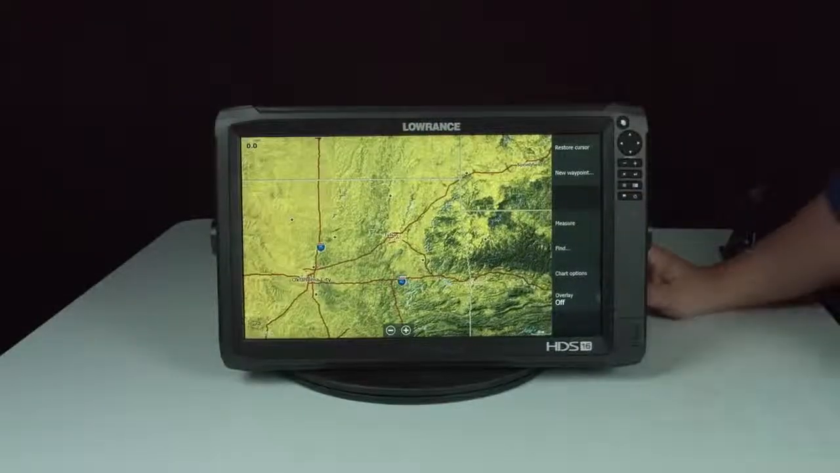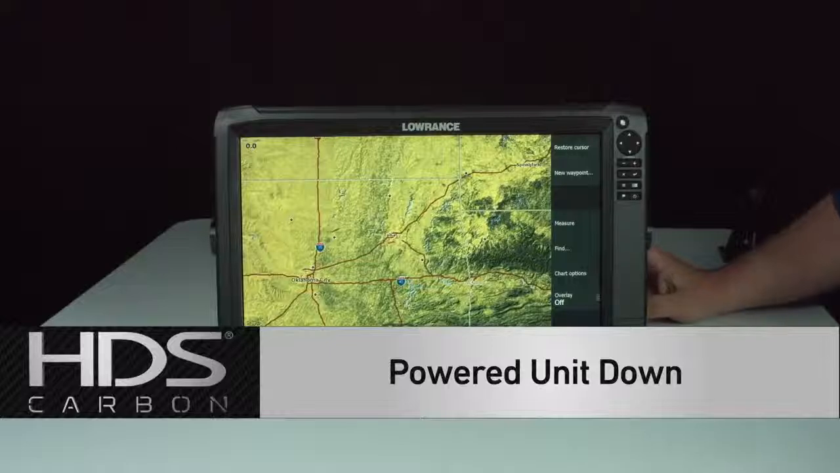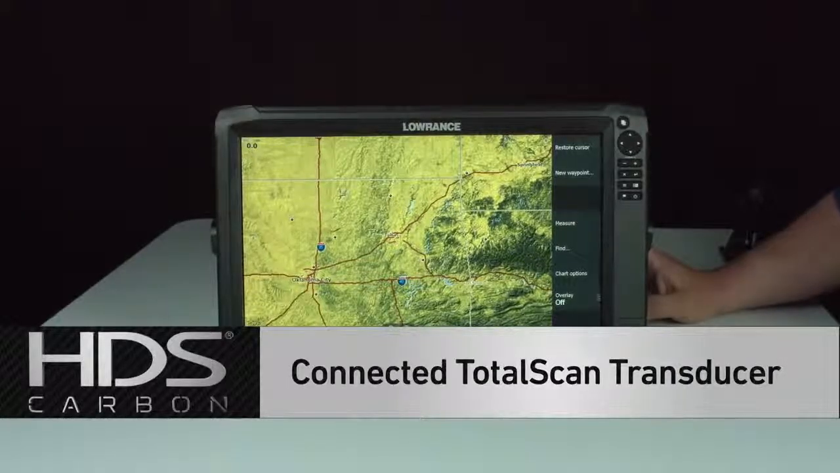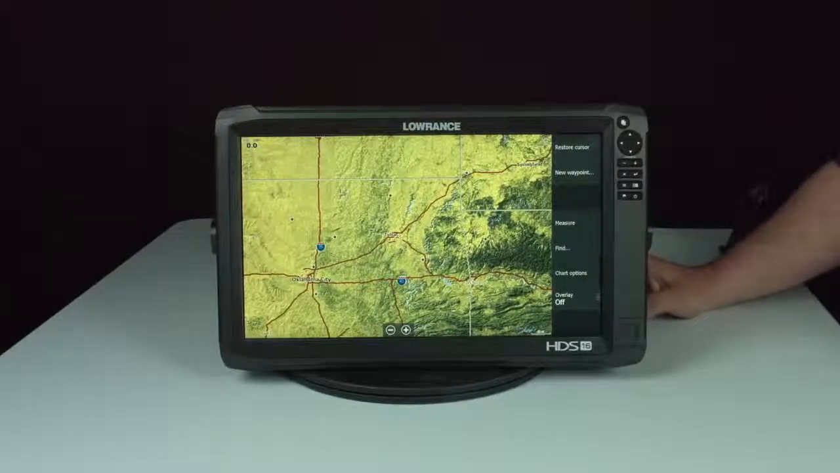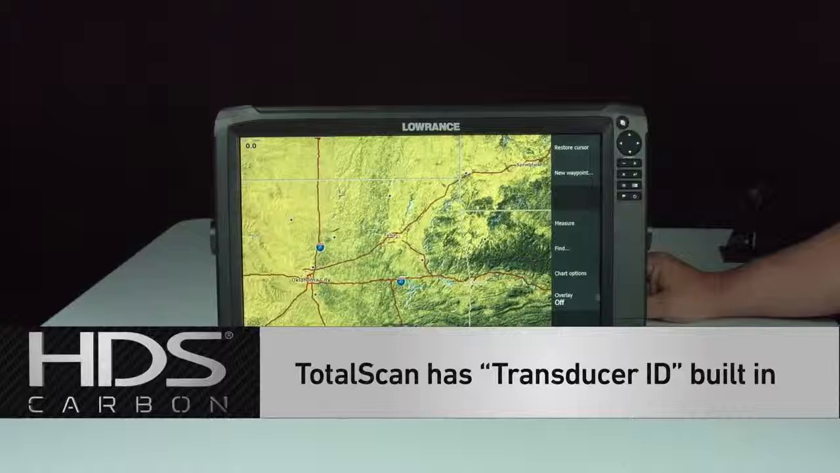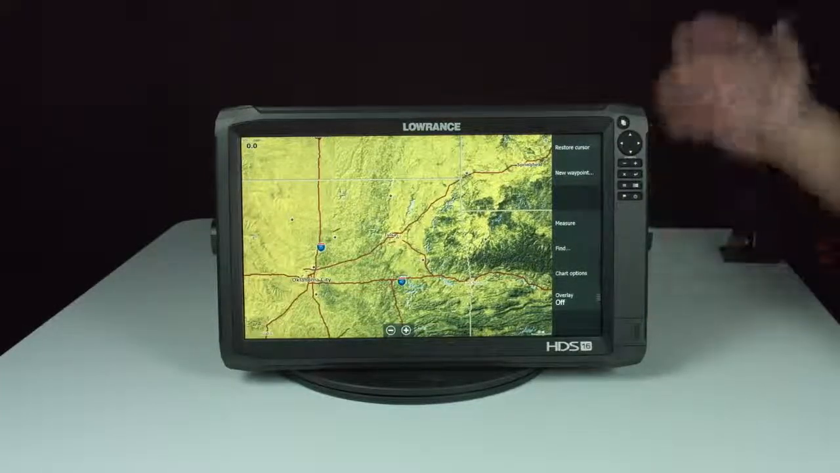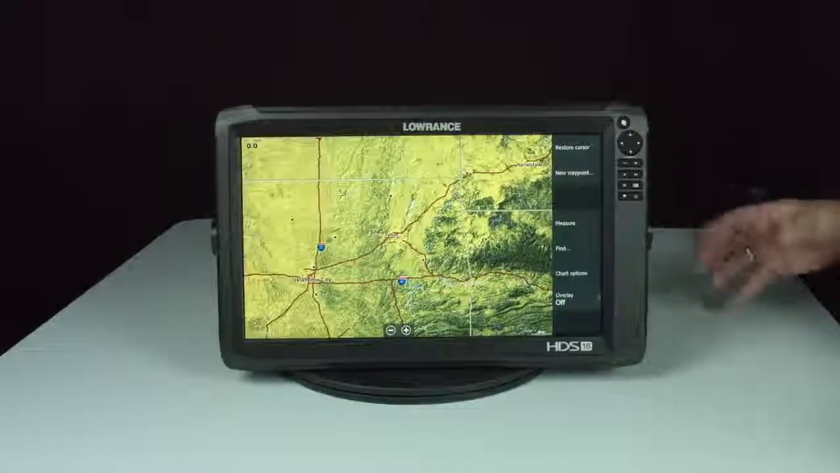Okay guys, so I showed you how things looked without a transducer plugged in. The next thing I did is I powered this unit off and connected the TotalScan transducer. Now what I want to show you is the TotalScan transducer has what we call a transducer ID in it. So with the unit powered off, I plug in the transducer, and that transducer should tell the unit, hey, I'm a TotalScan, use this.